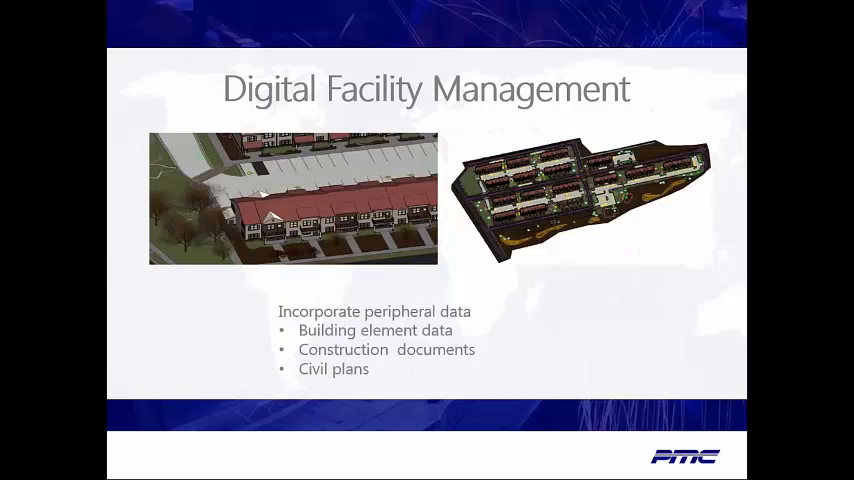Once the 3D model is complete, peripheral data needs to be incorporated. For example, accurately placing the model into the civil site plans. If this is completed before construction in a digital model, incorrect or missing parts of the model can be easily identified.